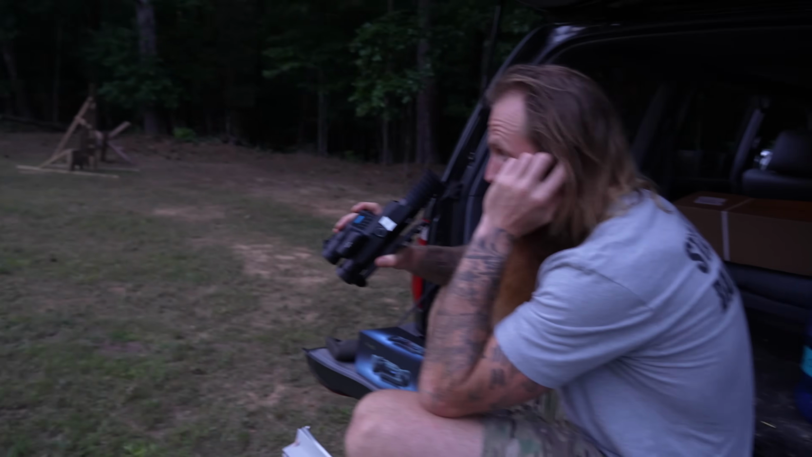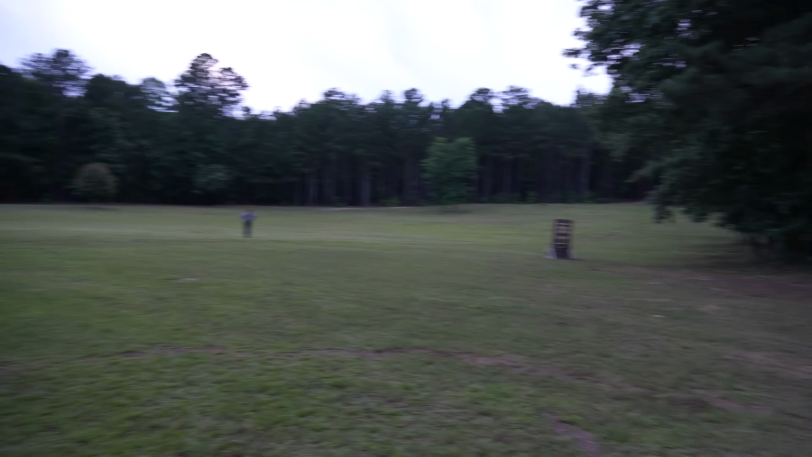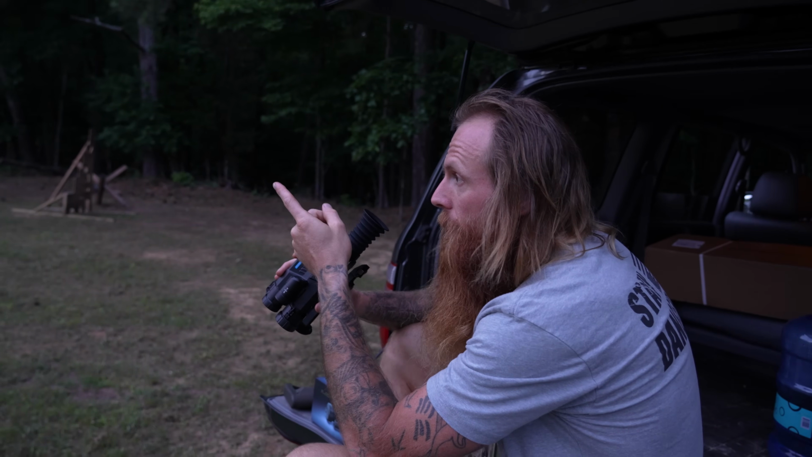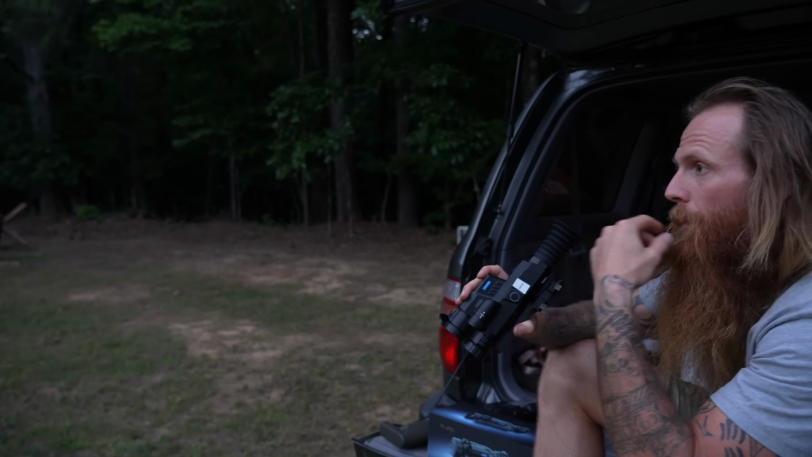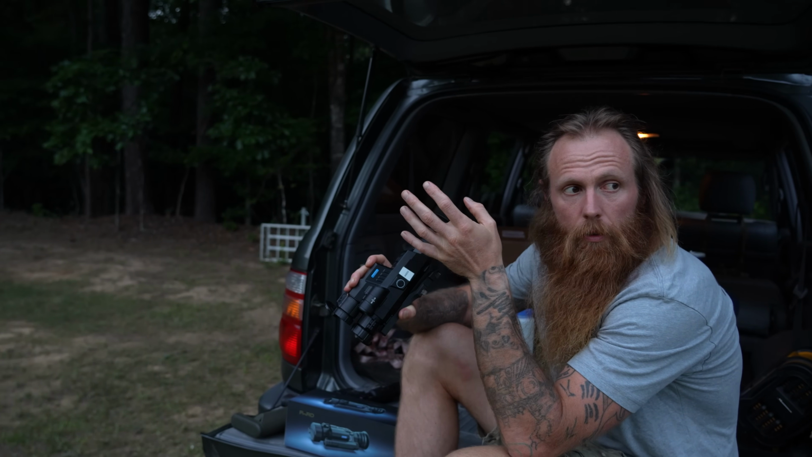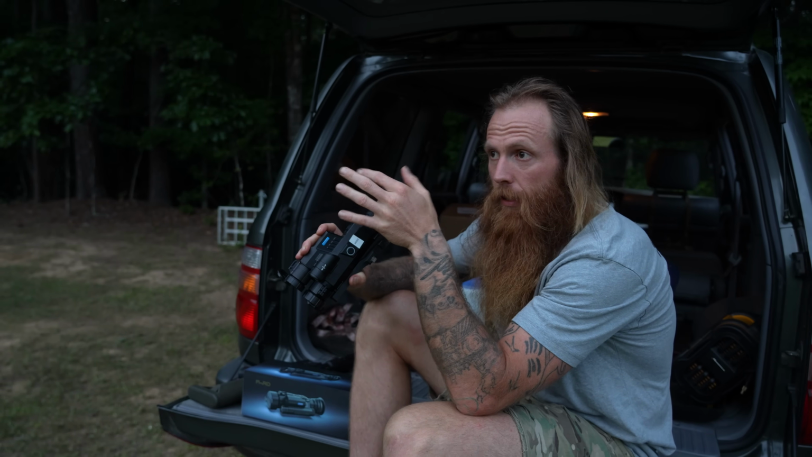Enough said. I'm sending my prop down through there right now. I'm gonna send her down there across that field. That's about 130 yards across that field right there. By the way, you should have at your house all the distances ranged.